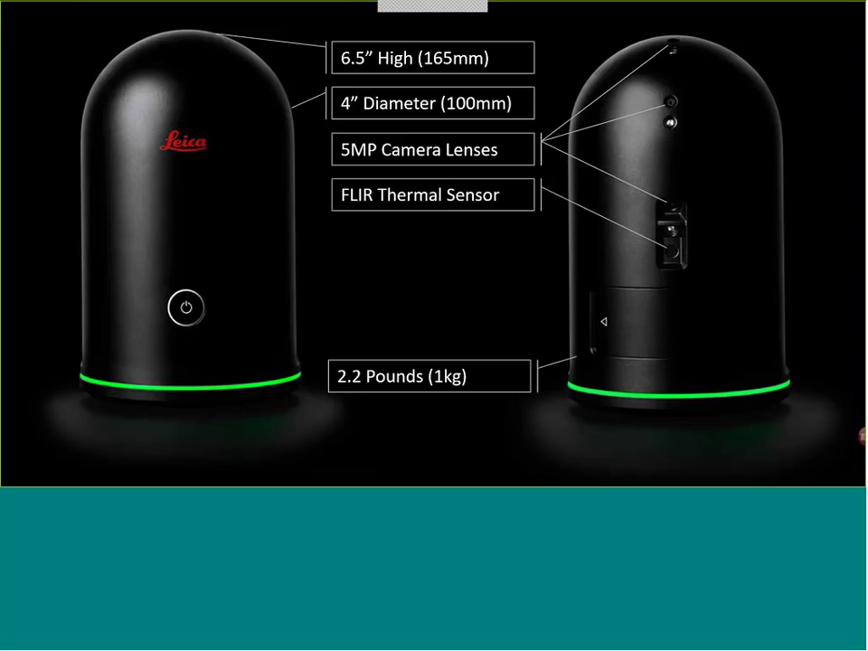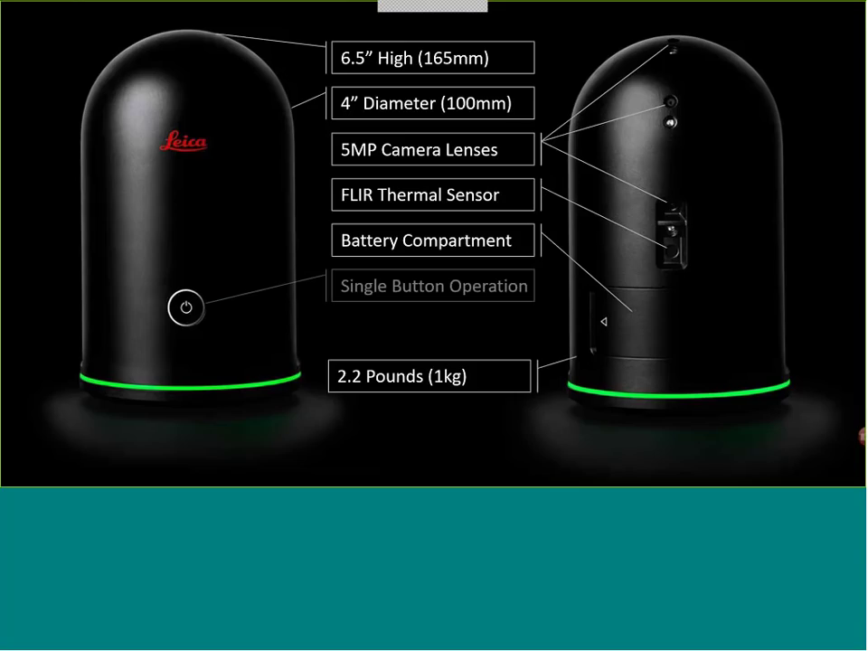The next one, at the bottom below that last camera lens, you're going to notice is the FLIR sensor for thermal, and our battery component, and a single button operation.